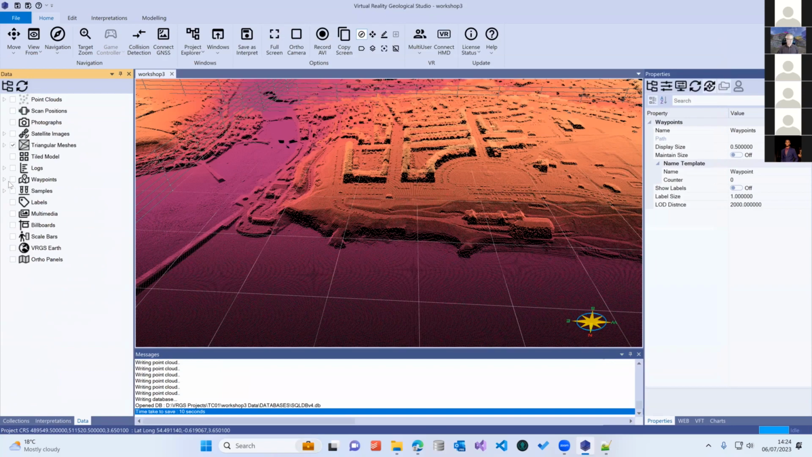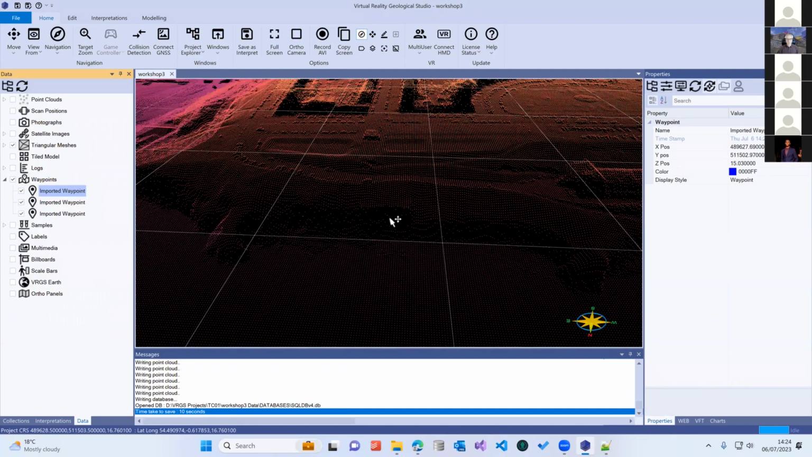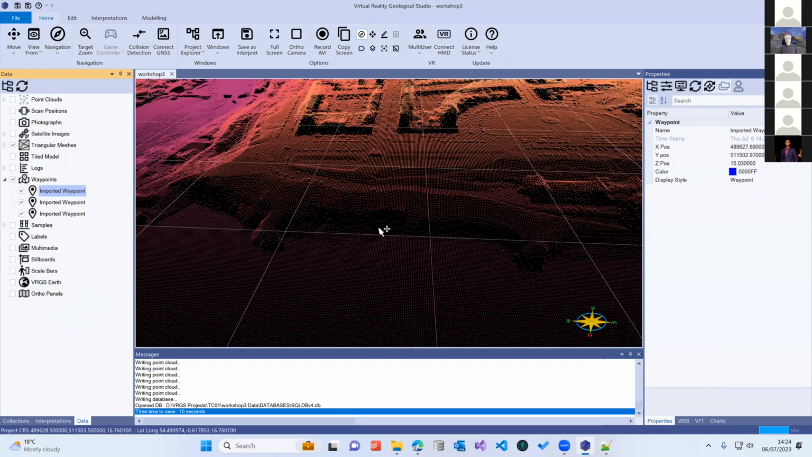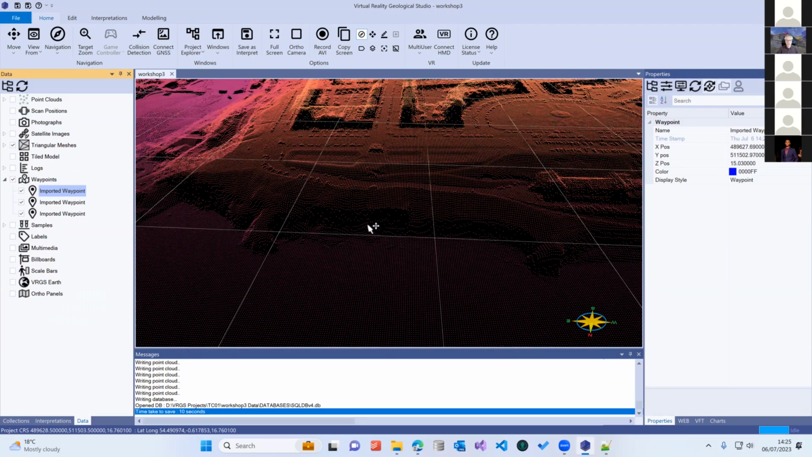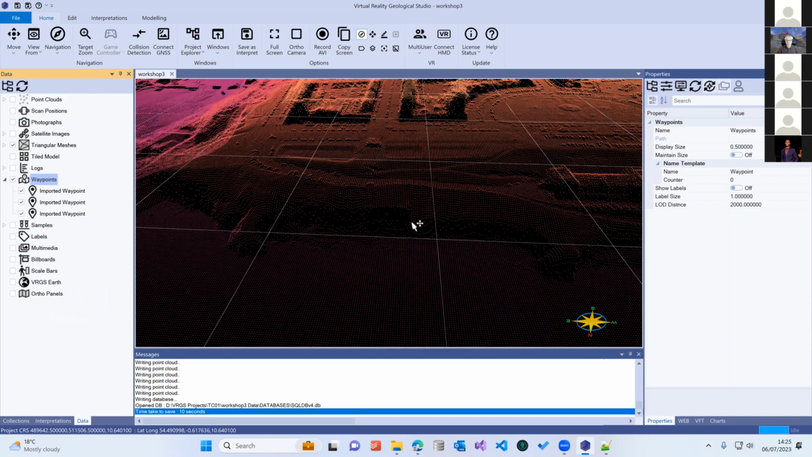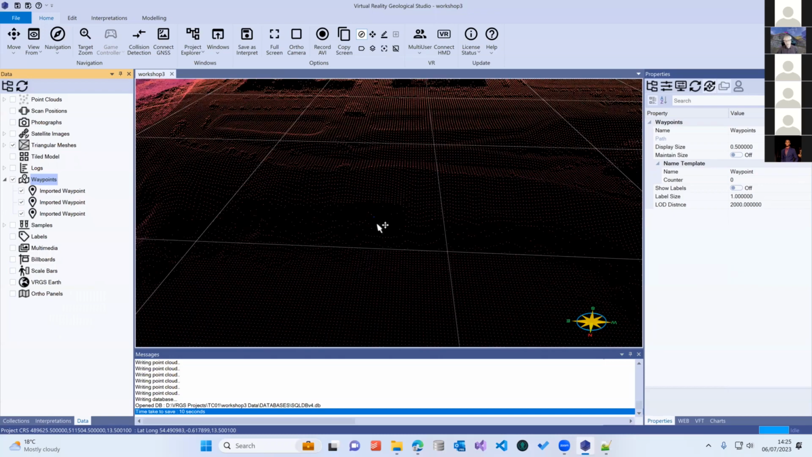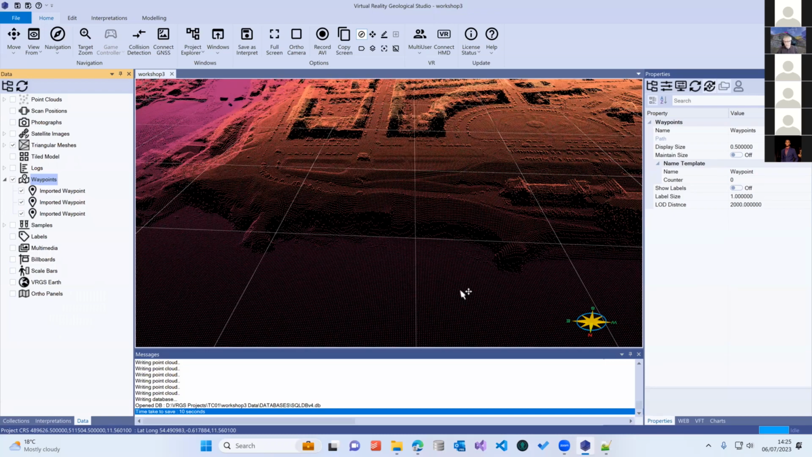It comes in and we find we've now got our waypoints imported. I can do a go to on one of these and it will take me to where the waypoint is. And these are tie points that I have taken GPS positions for in the field, one way or another, to tie our data to. A useful thing to know when you're displaying things in VRGS is you quite often get things like this, where you zoom in and you can see your waypoint nicely, and you zoom out and it becomes too small to see, and you want to be able to see where the others are.